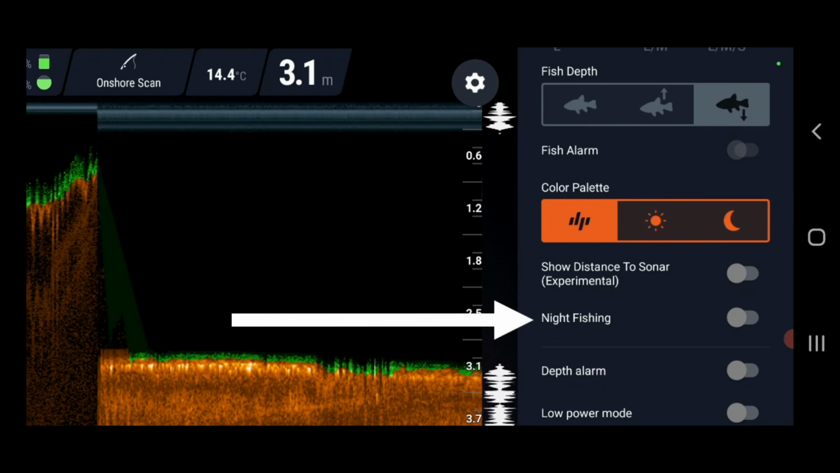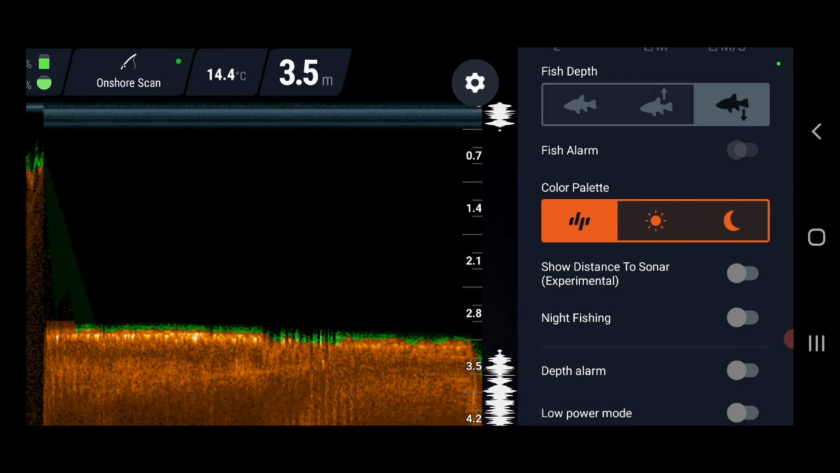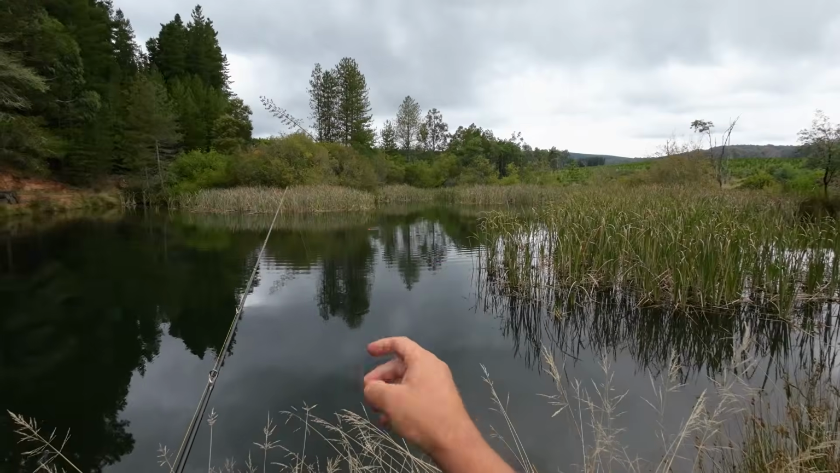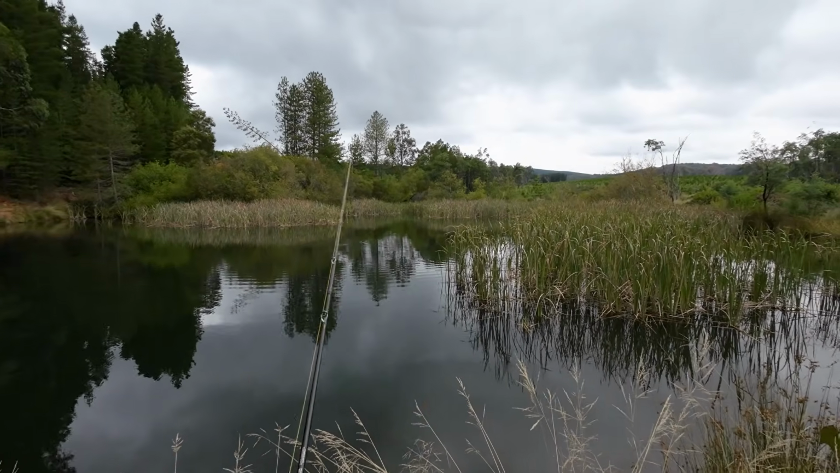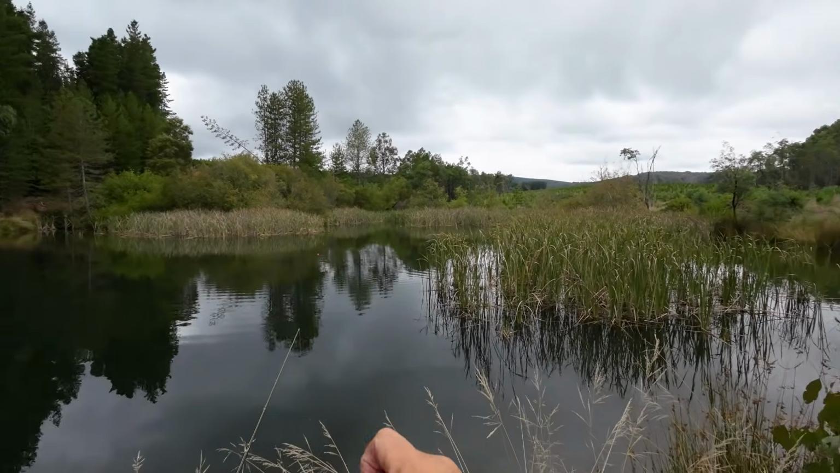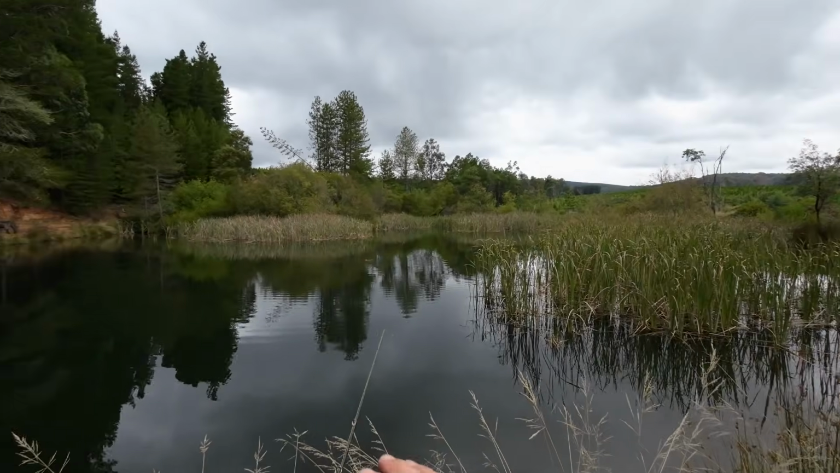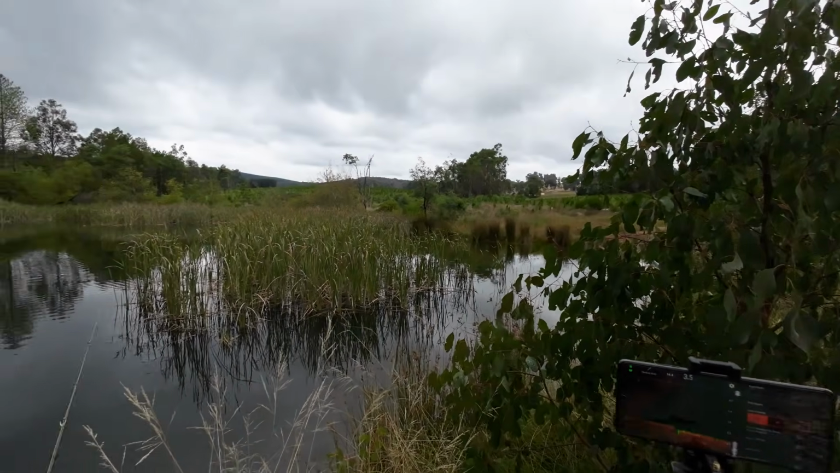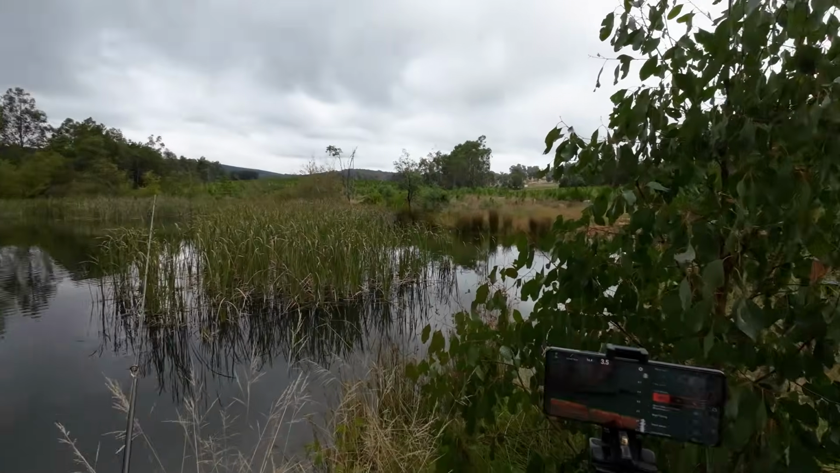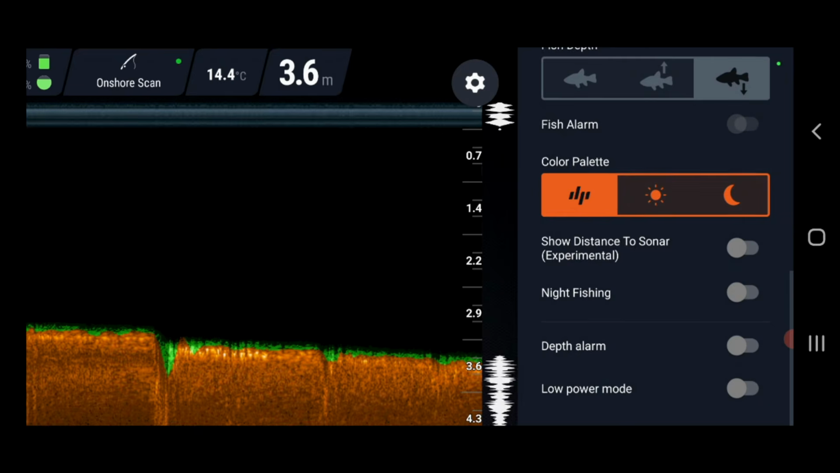Night fishing, I'm not going to touch that. If I turn that on, it will put a little light inside the fish finder that'll flash on and off, on and off. At night time, you turn that into night fishing, that turns that light on and makes it flash under that bright yellow cover. At night time, you can see where the fish finder is at any given time. It's really cool to watch, very entertaining to watch at night time. So that's for night fishing. Depth alarm.